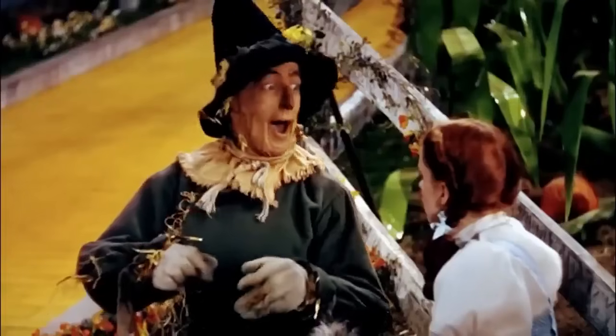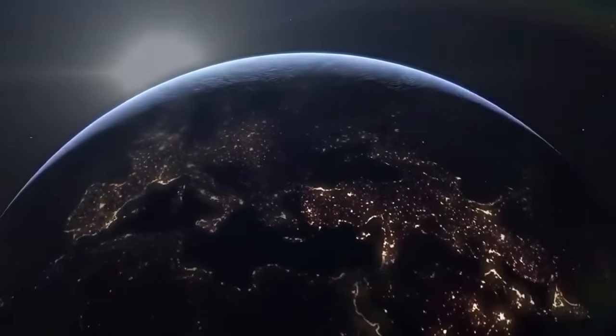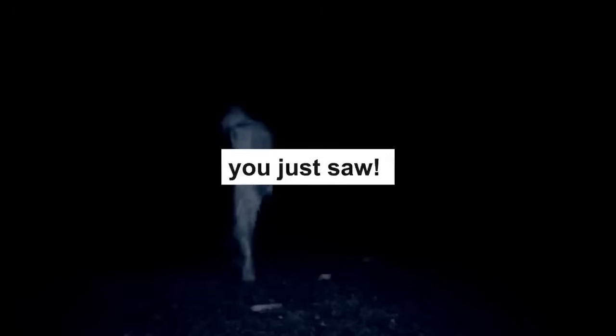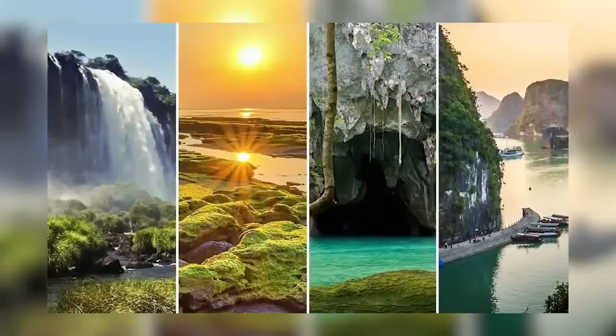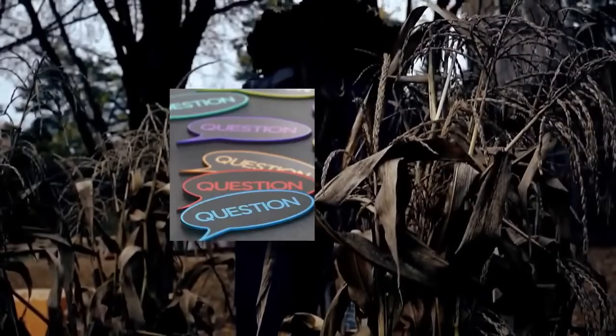A human-looking figure with an odd helmet rushing across the woods makes no sense at all. It's enough to send shivers down anyone's spine and leave you wondering what in the world, or beyond it, you just saw. At times, the natural world can genuinely astonish us with mysterious and unsettling experiences, leaving us with more questions than answers.